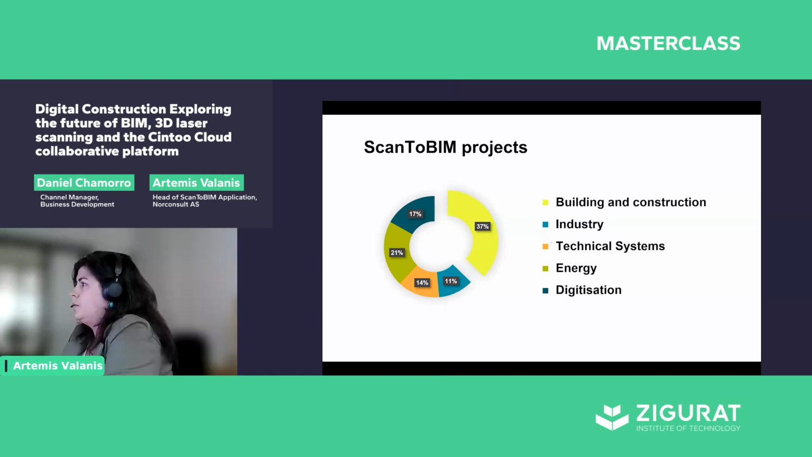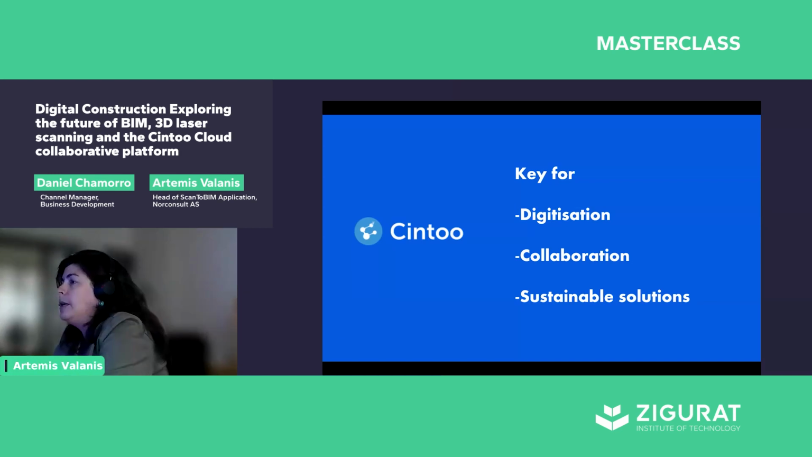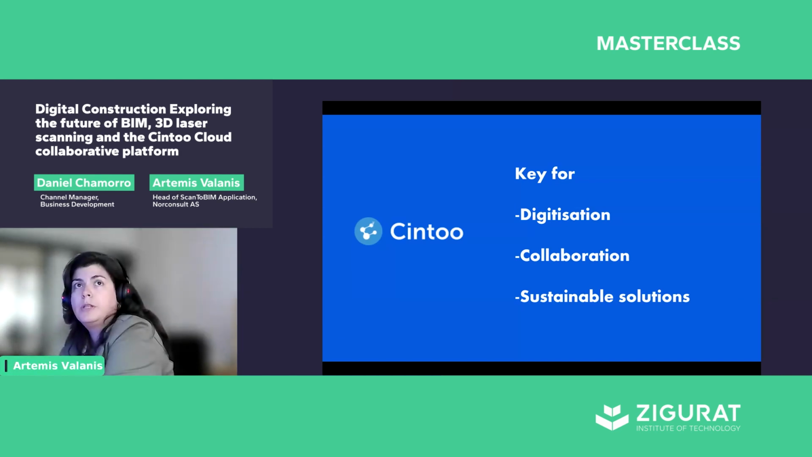Typical projects that we work with, market areas, we will say it's mostly building and construction. Also, we have a lot of projects in industry, technical systems, energy, and pure digitization. Examples of project objects that we work with include shopping centers, office buildings, industrial buildings, schools, and so on. And we are able to say that we manage a large number of projects every year.